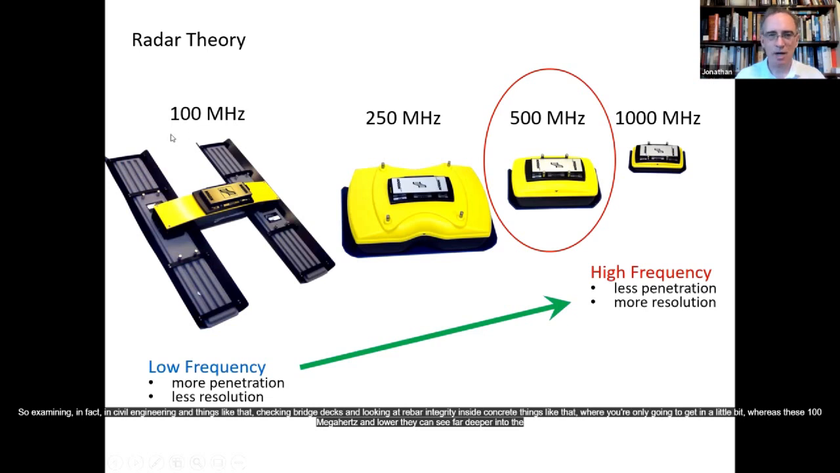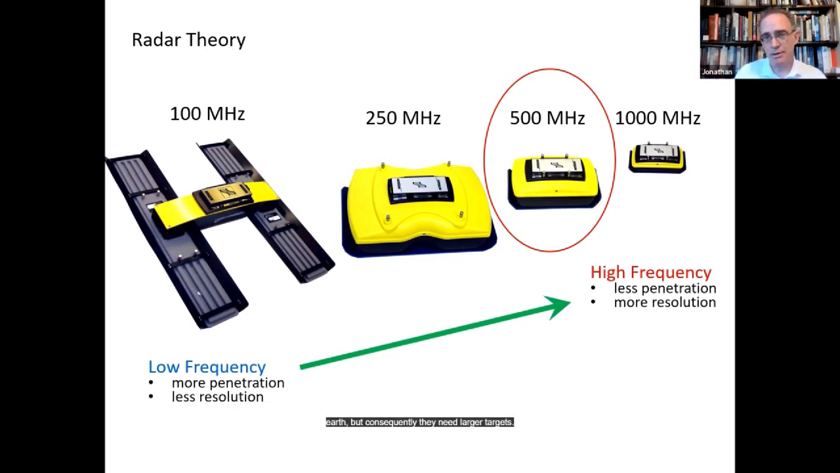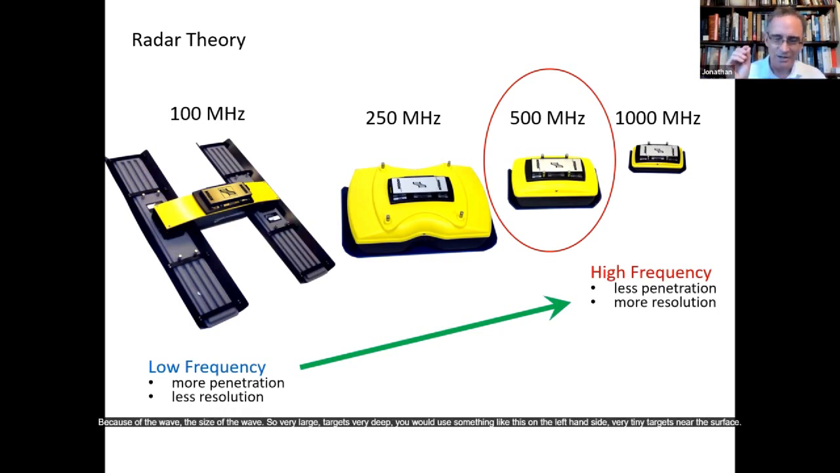Whereas these 100 megahertz and lower can see far deeper into the earth, but consequently they need larger targets because of the size of the wave. So for very large, deep targets, you would use something on the left-hand side. For very tiny targets near the surface, you would use one of these.